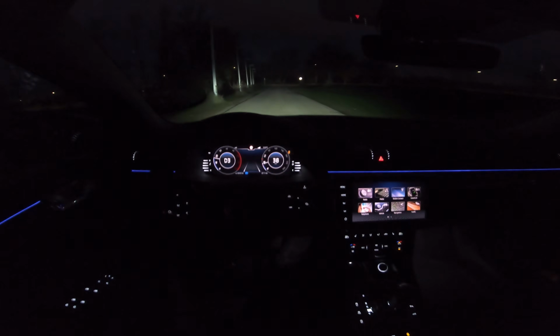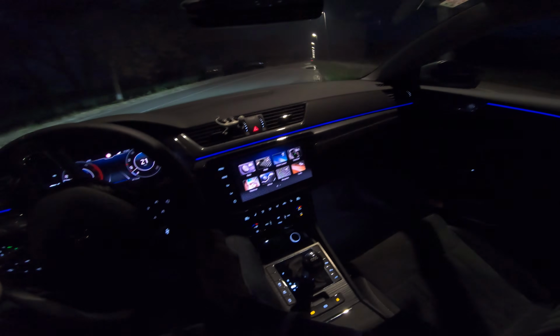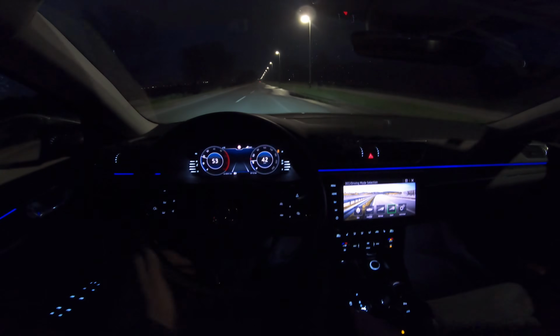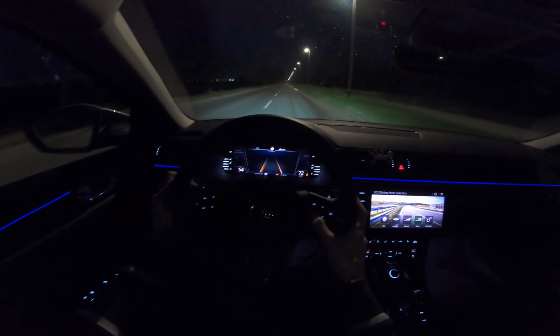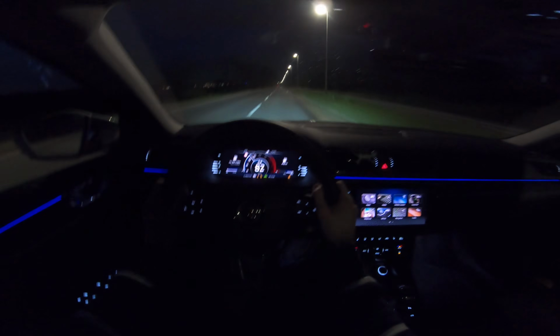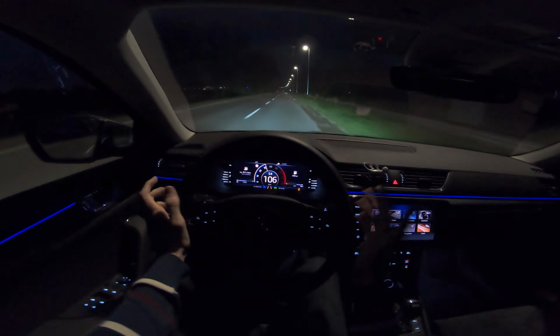So the handling is perfect, it's precise, considering this is a 4x4 all-wheel drive. And I'm gonna head up here. I'm even going to put it in sport. I'm gonna put it to a heads up, the virtual cockpit in sport. I'm gonna punch it here. I know there's no one, it just easily pulls.